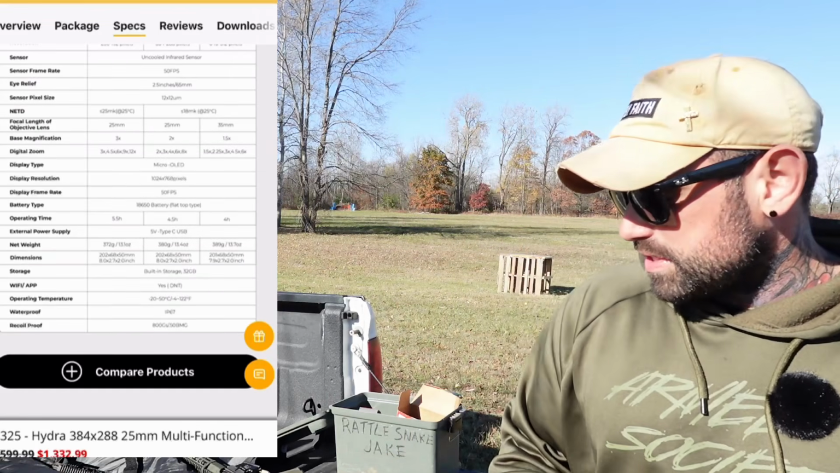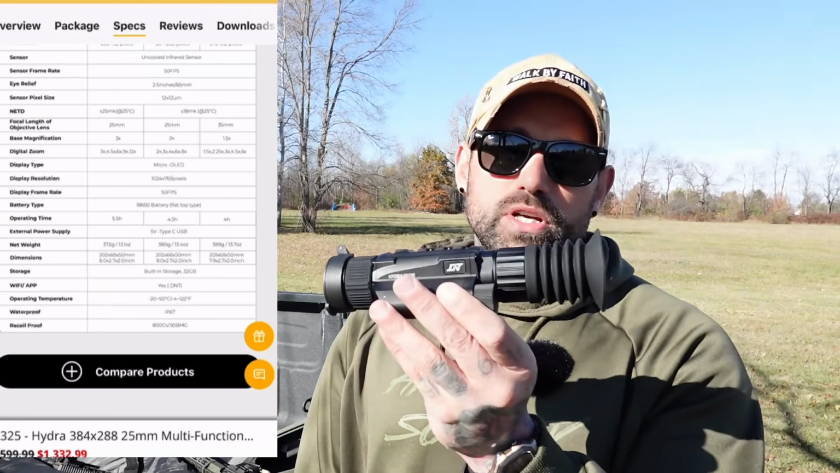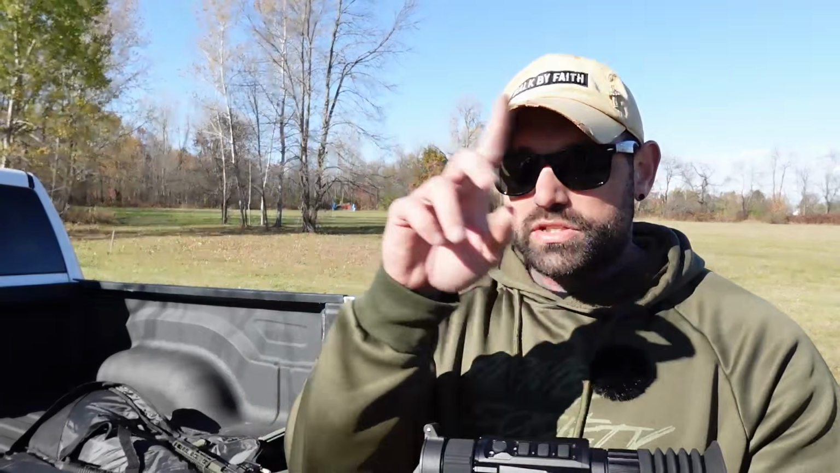Now it does also have the same recoil rating as the 635. It says you can mount this on a 50 BMG and it will not lose zero. The one-shot zero on this is absolutely fantastic. Go watch the 635 if you want to watch that in action. I'm not going to do that.